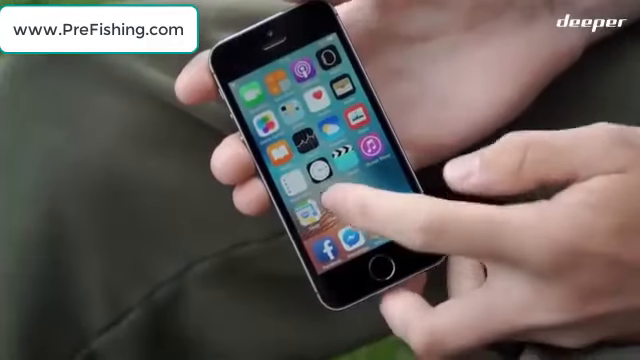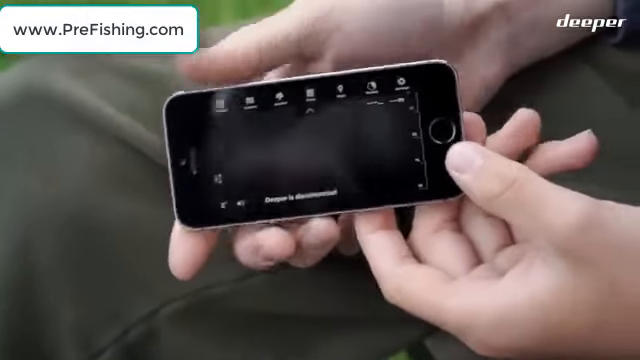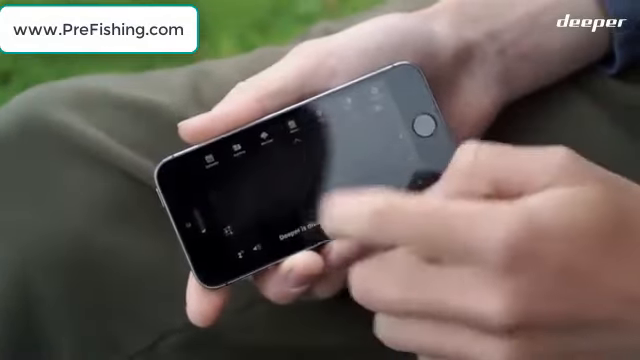The Deeper Smart Fish Finder app is actually free. When you open the app you can see all the different features. From left to right on the screen you've got the calendar. On here you can put in anything really, what days you saw fish, what days you found different depths of a part of a lake.